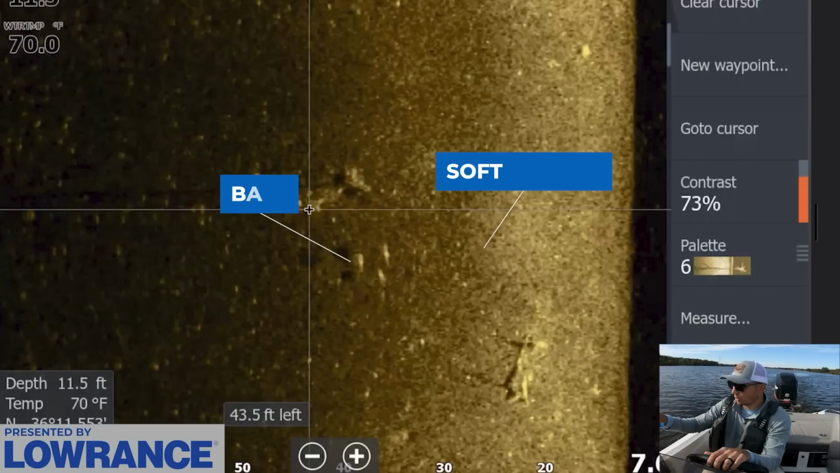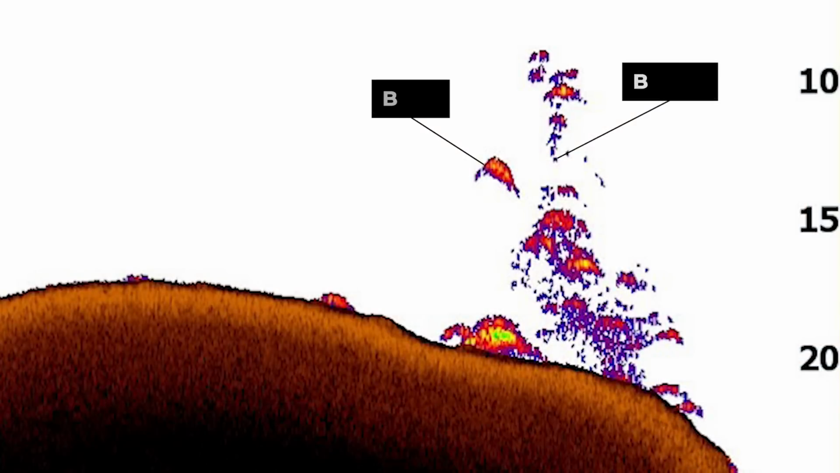But if you have a soft bottom, silty or mud bottom area with a brush pile on it, you can oftentimes find those dots right next to the brush pile. Again, these are fish that are not set up directly in the brush pile, they're more on the outside edges. So if the fish are deeper in that brush, I would recommend using 2D sonar to try to find those fish.